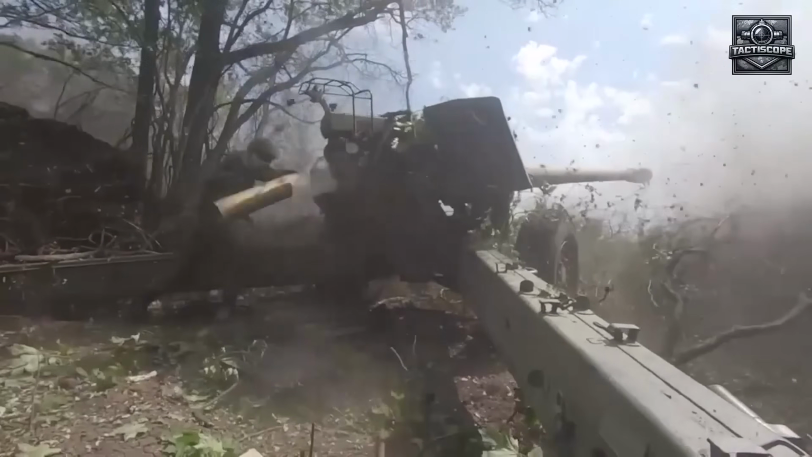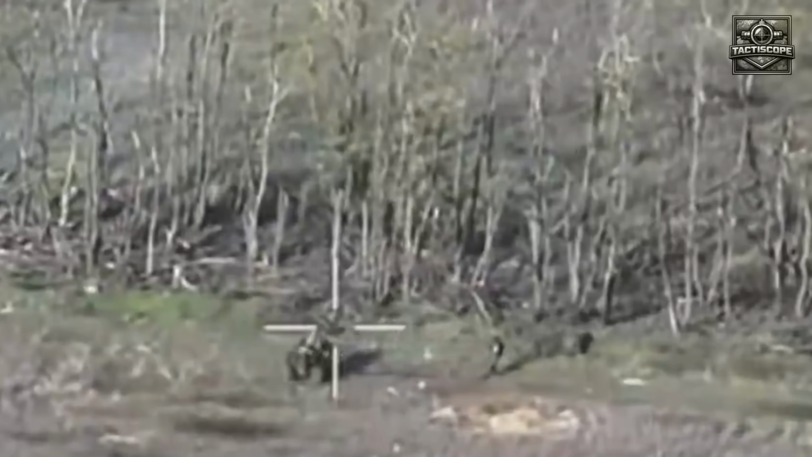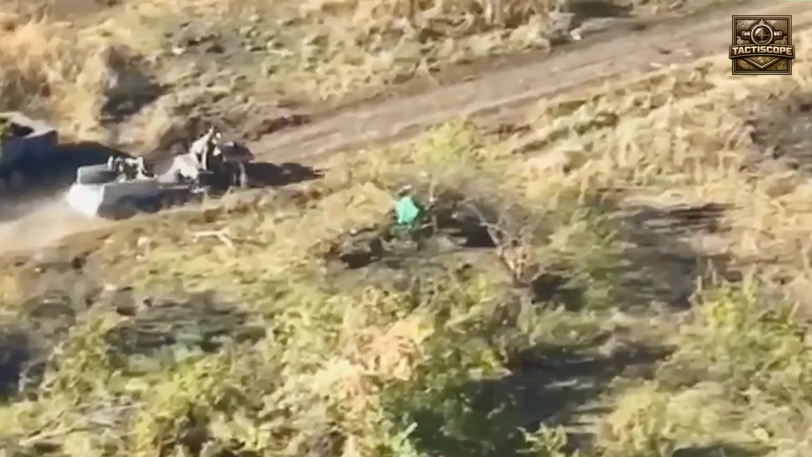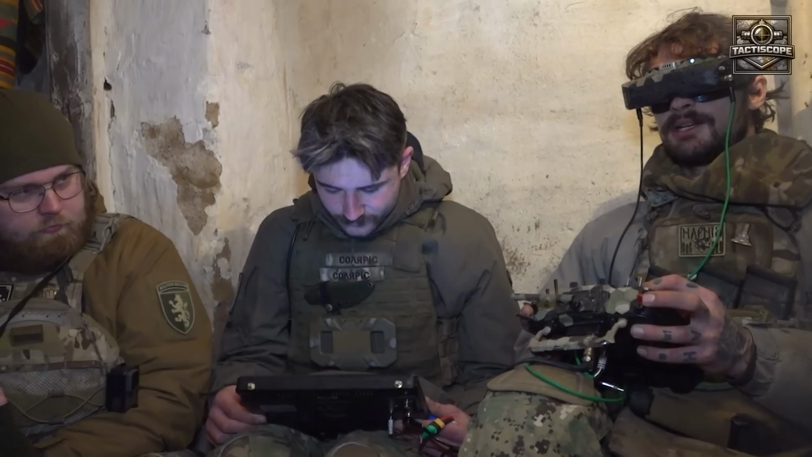The second round hit 40 seconds later, this time 60 meters to the north. The column was now bracketed. Fires to the south, fires to the north, the road in between. The dispersion option was gone. The only movement possible was forward or backward along the same exposed strip, and the Rarog-10 was already 5 kilometers downrange. Here's the part that made the intercept inevitable.